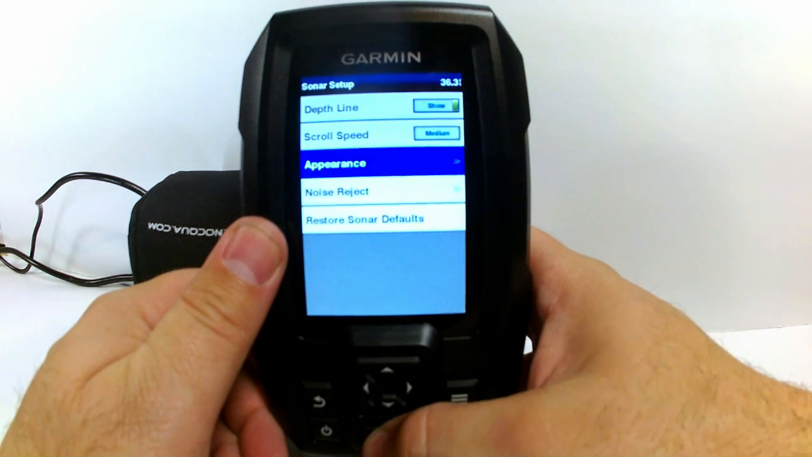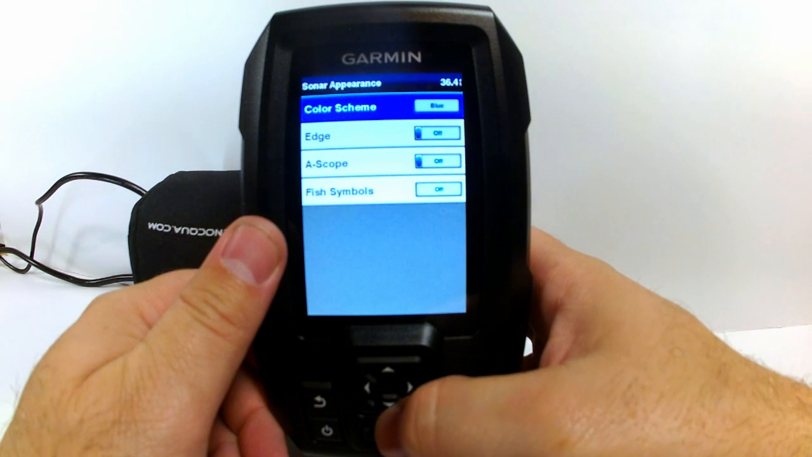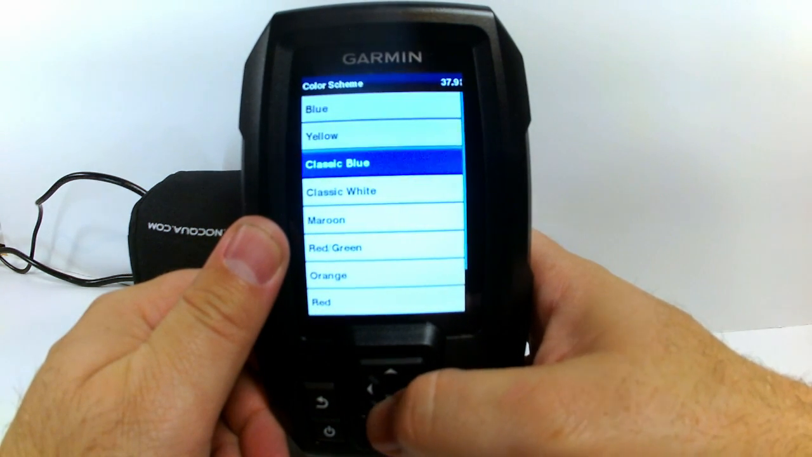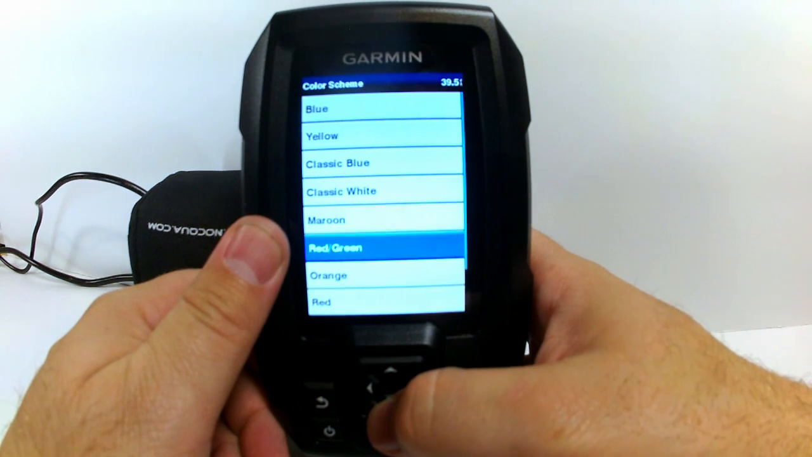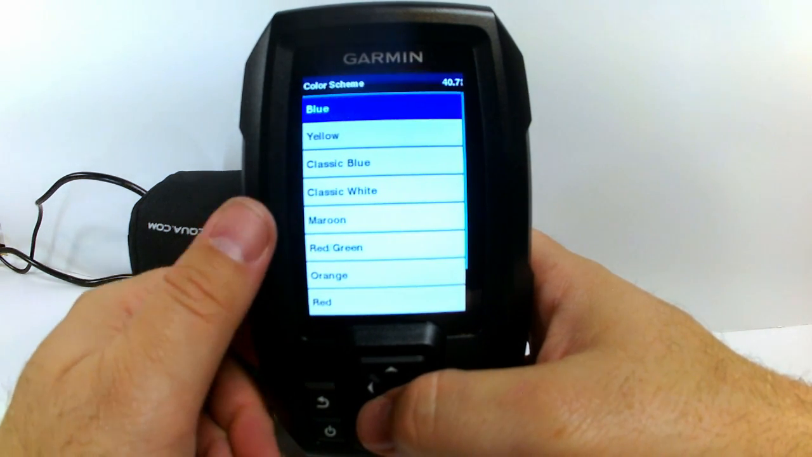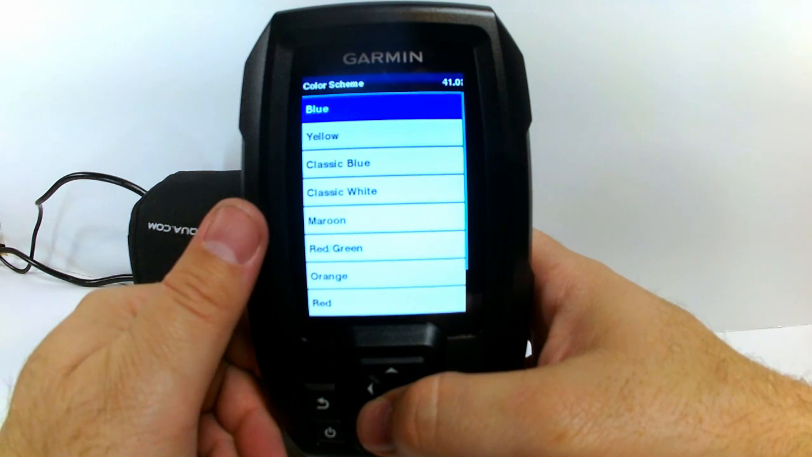Appearance, there's a whole lot of options under the appearance. We can choose different color schemes, between blue, yellow, classic blue, white, maroon, red, green, orange, red, green, gray. Now I'm going to show you what I personally think are some of the best on here.